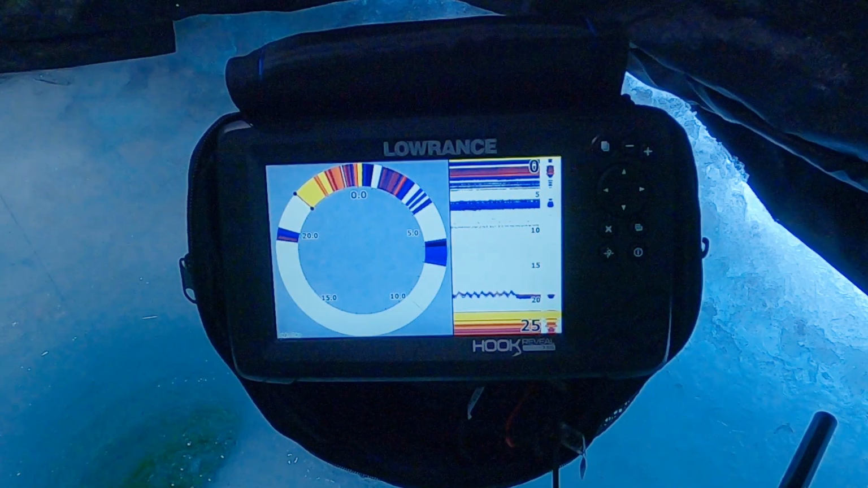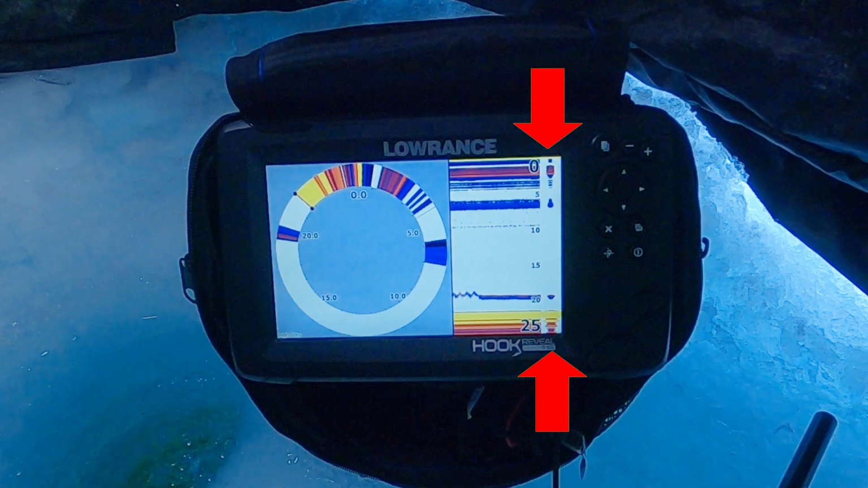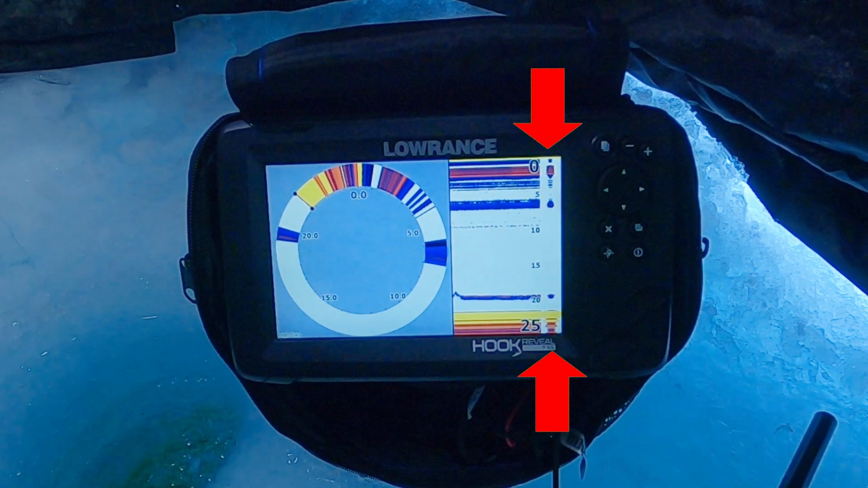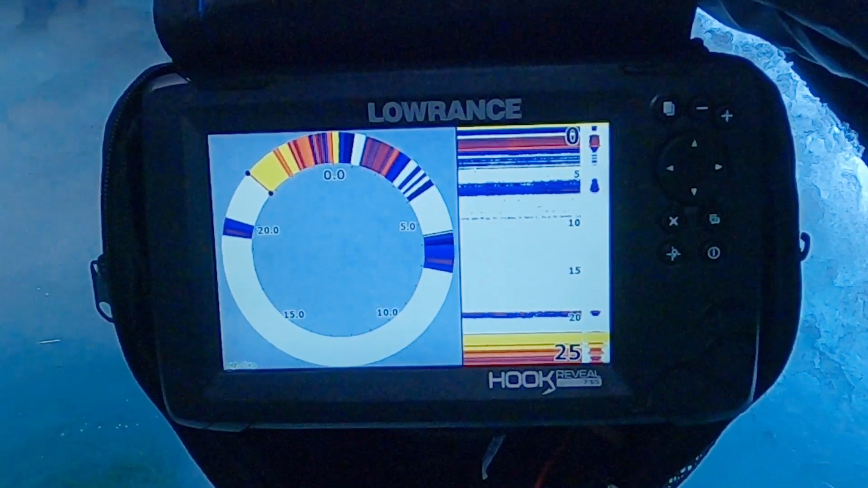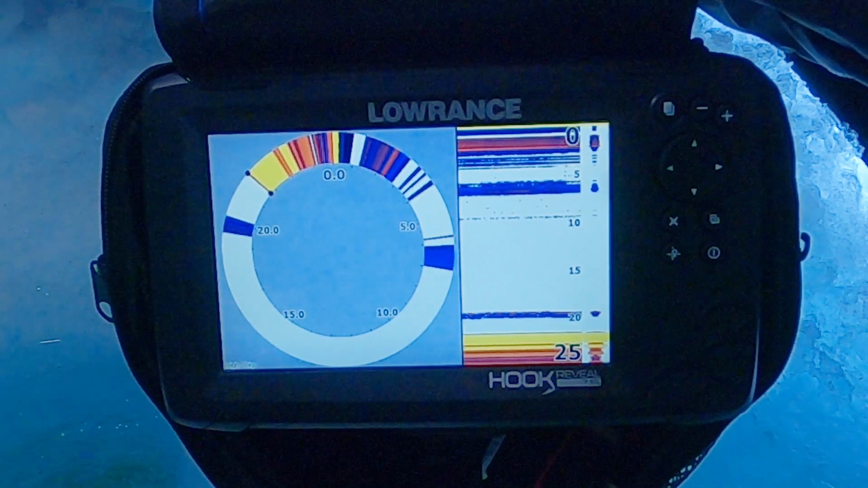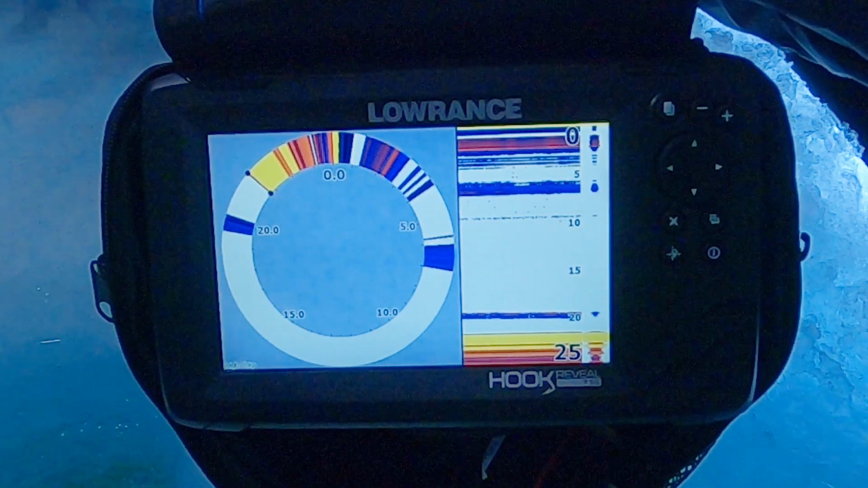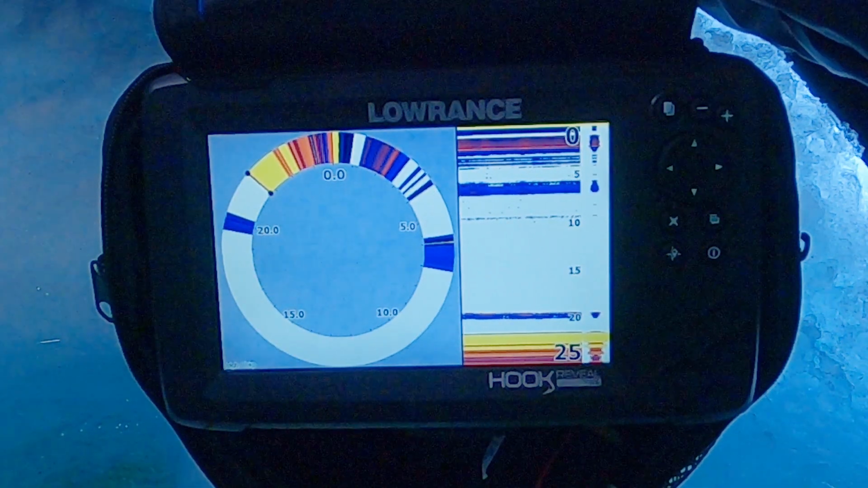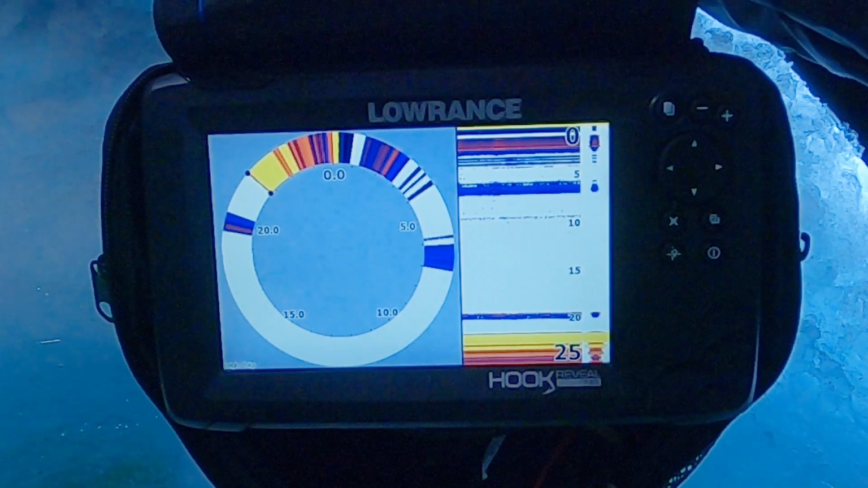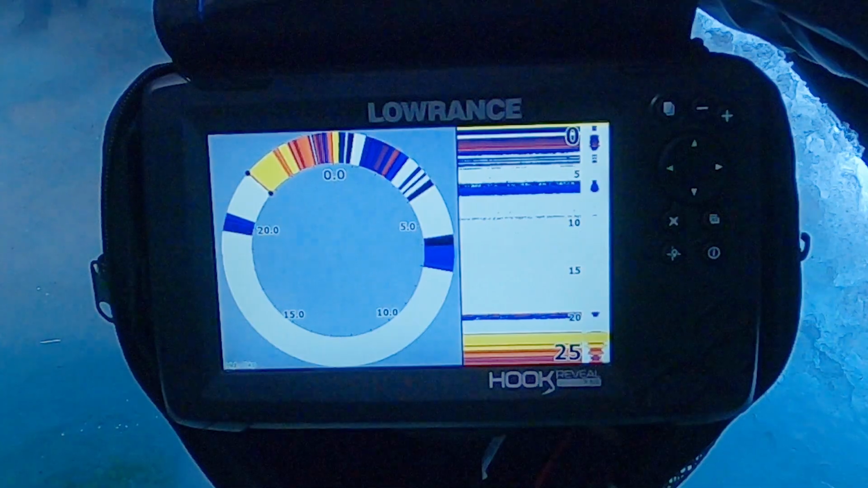Now I talked about the Amplitude Scope on the right-hand side of the screen as a type of flasher, but it does give you more information than a flasher will give you. This also tells you the signal strength. Now on a flasher display, or if you didn't have your Amplitude Scope turned on, the 2D display, the signal strength is showing up based on the color. So you can see the bottom is yellow, it's a hard signal. My lure is very small, so it's a weaker signal in the color spectrum that we're using.